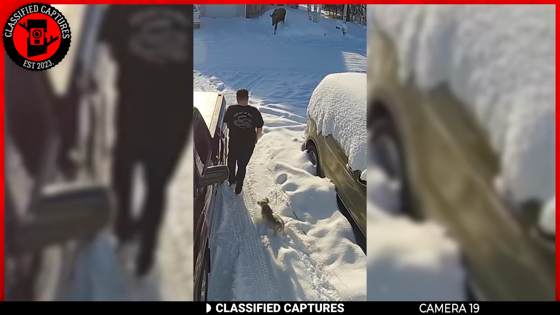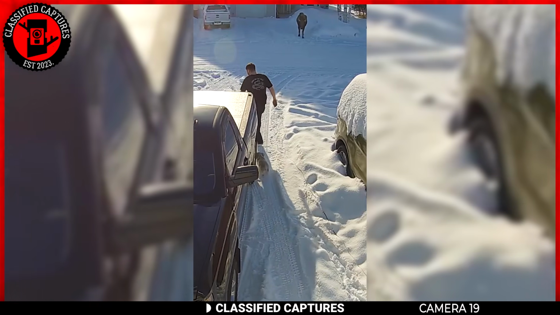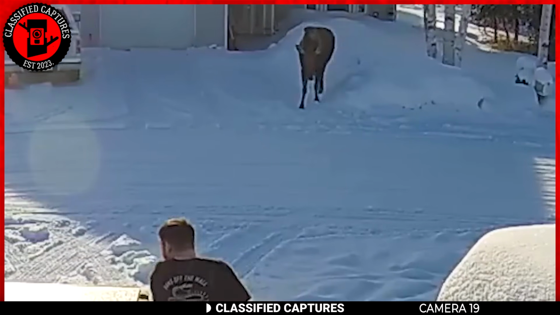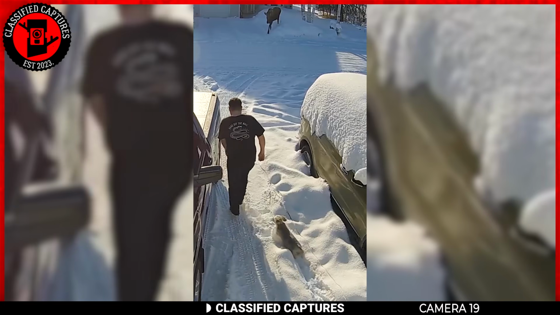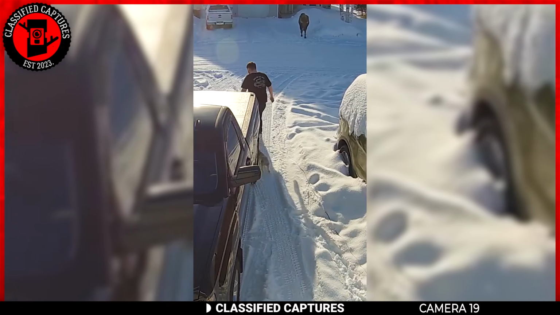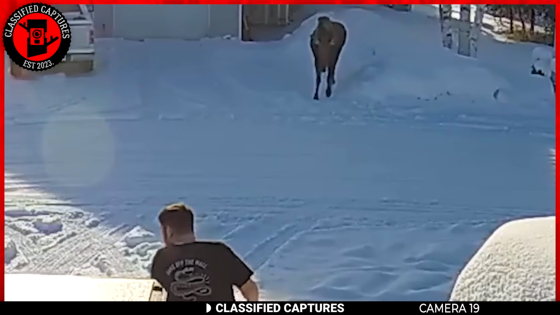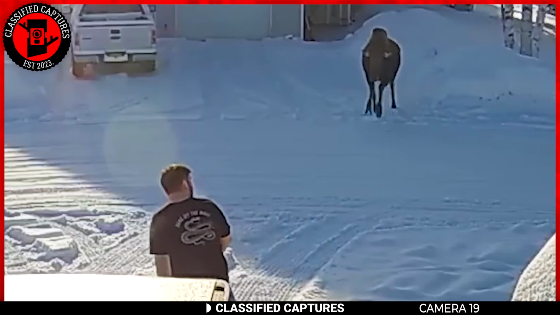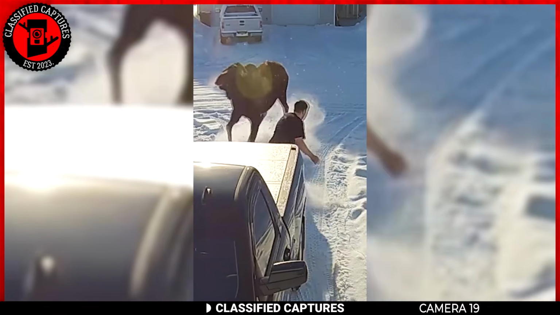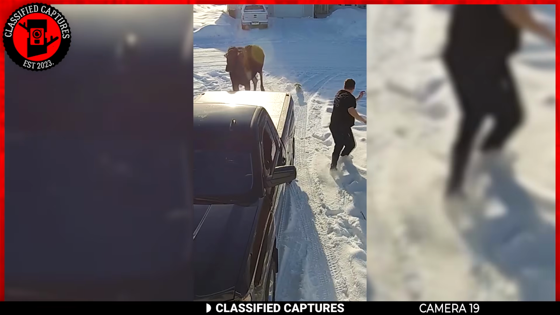A man went out in the snow with his dog just to enjoy the winter. Suddenly, a wild moose appears. Now, most people would think, oh, well, it's just a moose. They're chill, right? Well, not this one. The moose decides to go full-on sprint mode toward the guy. Probably upset about something. Luckily, he moved out of the way.